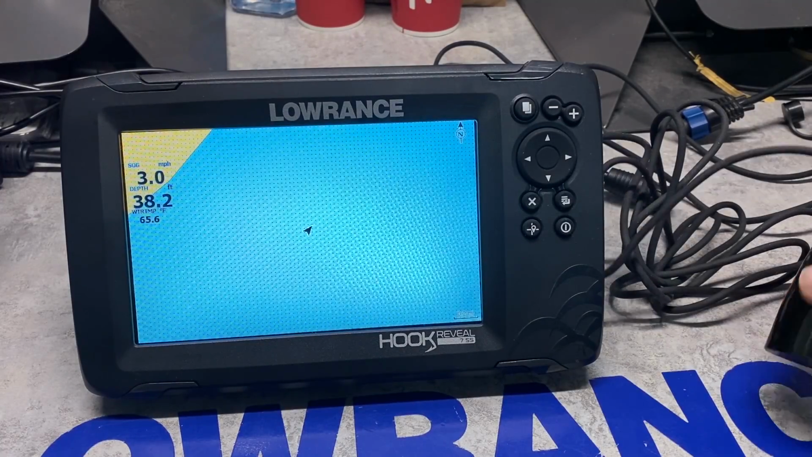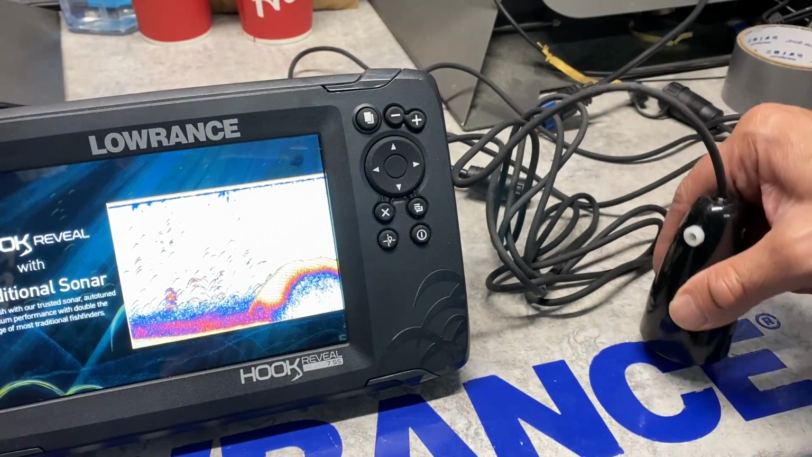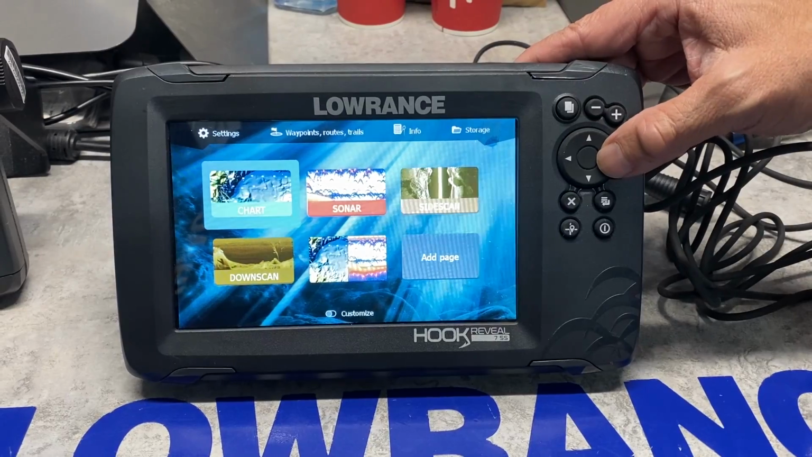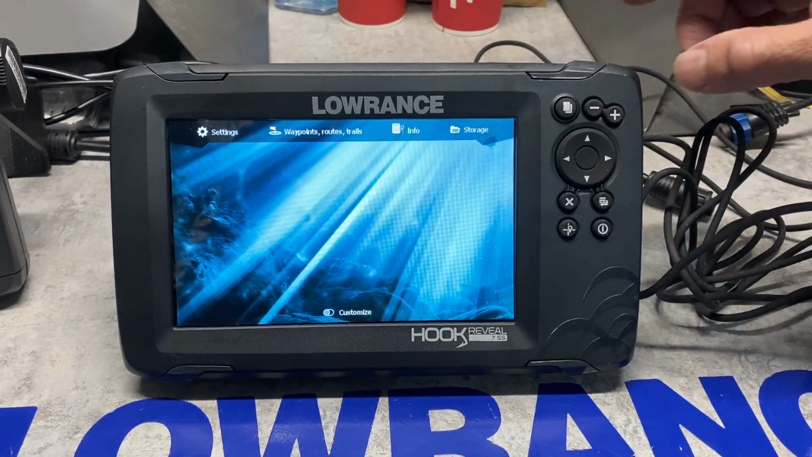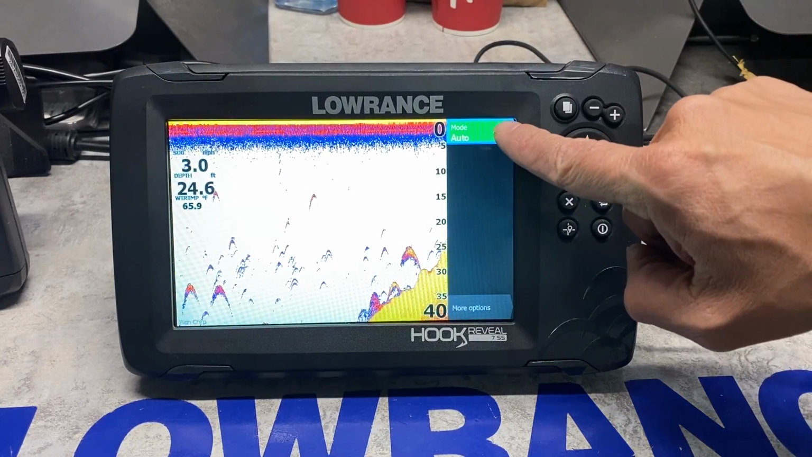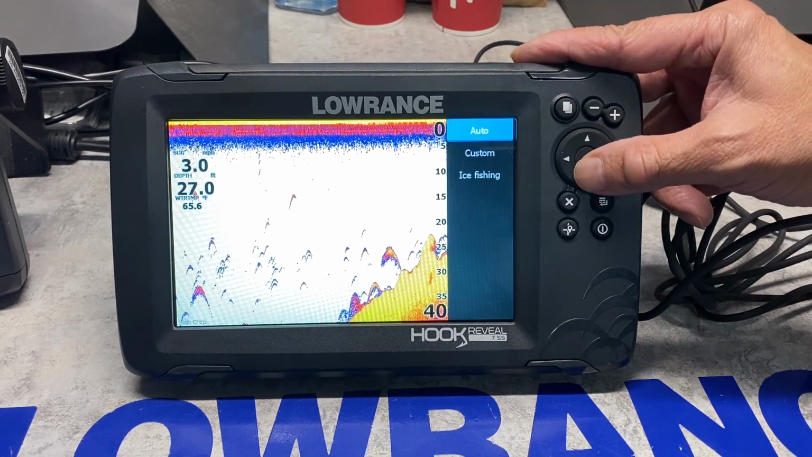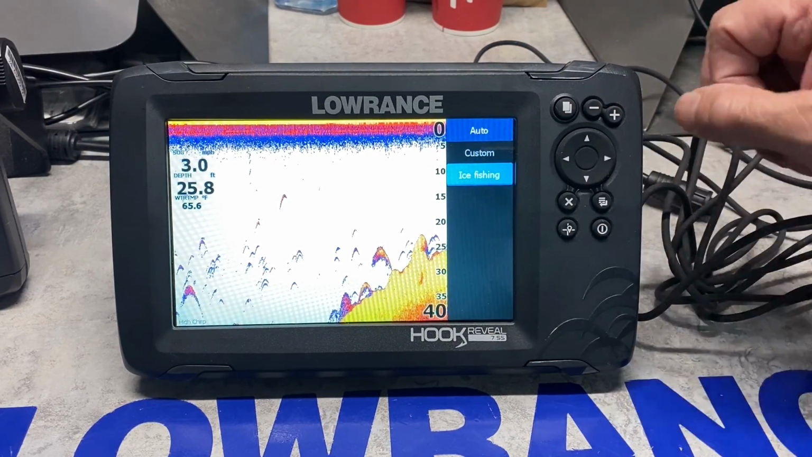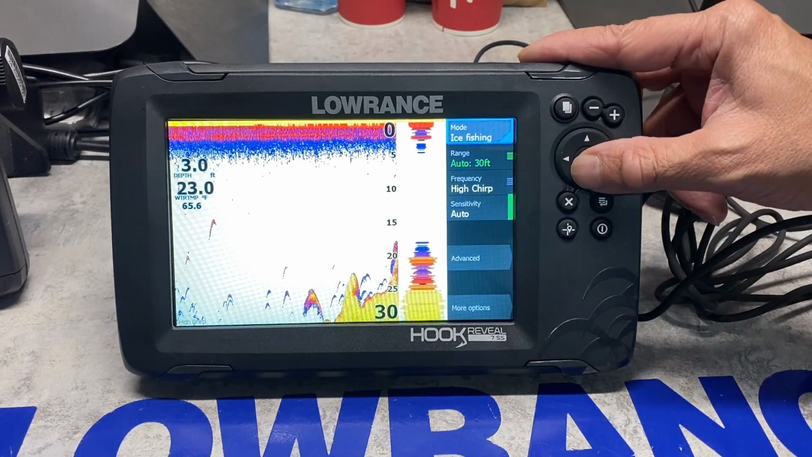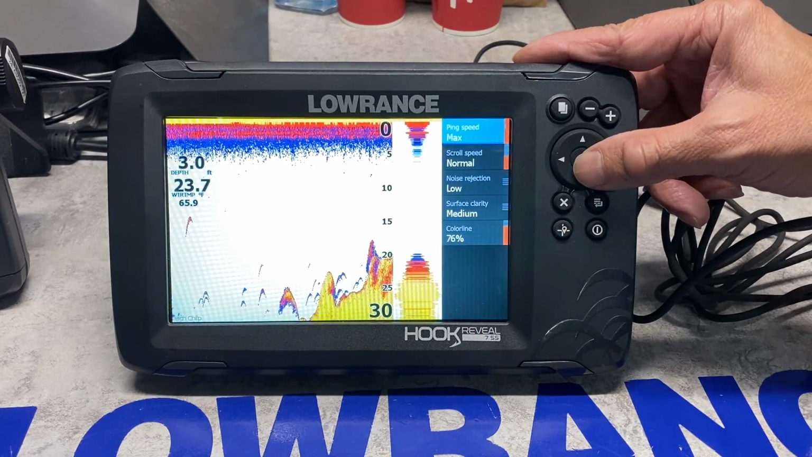So right now we've installed a Lowrance ice transducer designed for the Hook series onto the Hook series. We hit the page button, we go to the fish finder button, we press enter. So we've got the ice transducer put in the unit. We hit the menu button, it's on auto mode, we press the enter button, which is also the menu button, and we go to ice fishing. We press enter. So we've got ice fishing. We run down to advanced and we press enter.